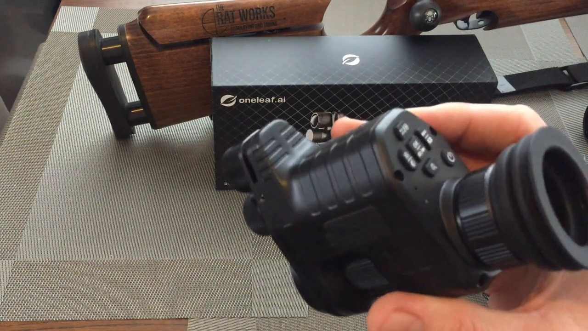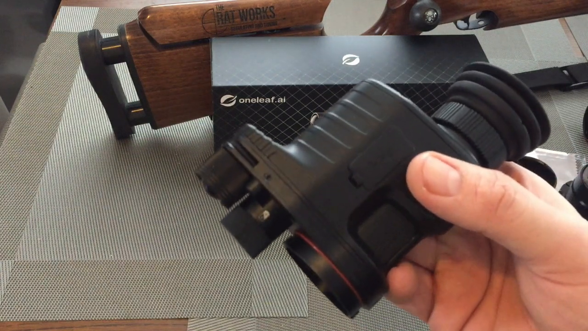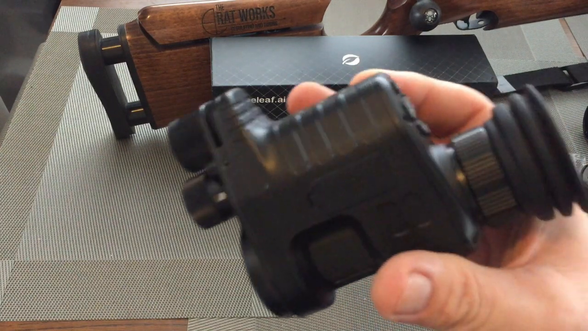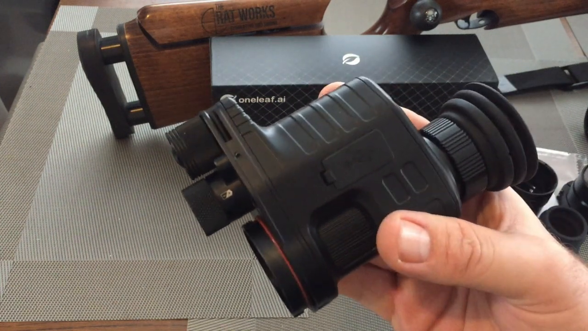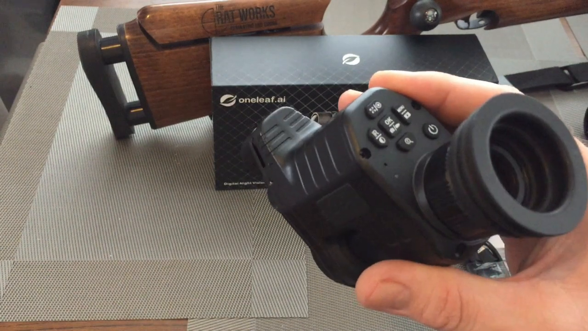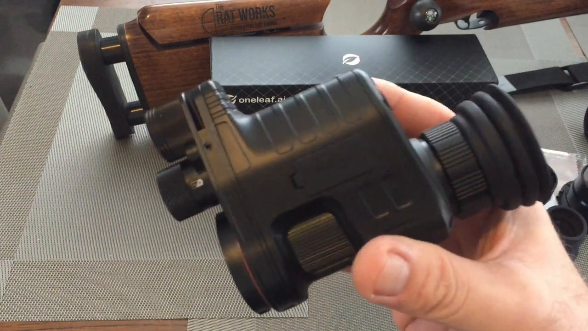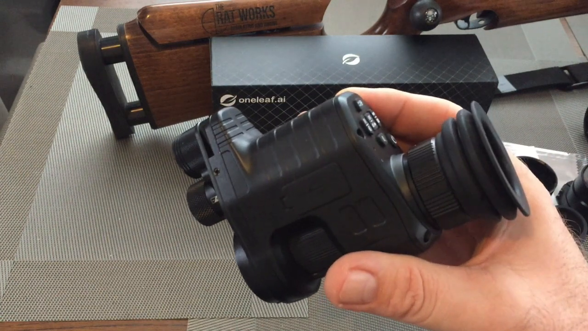It's absolutely fantastic. Using the buttons on the back, it's got 6 levels of illumination, so you can have it on 1 which is the lowest and 6 which is its highest. But honestly, I've been playing with it for a week. I can't fault it. I think it's amazing so far. It has got one tiny negative, and I'll show you that at the end. But yeah, so far it's a massive thumbs up. I'm loving this unit, so we'll see.